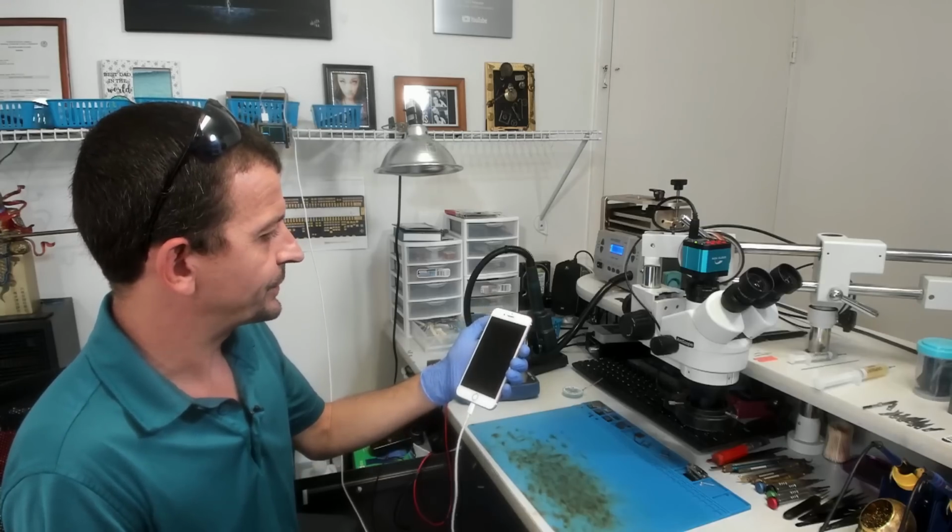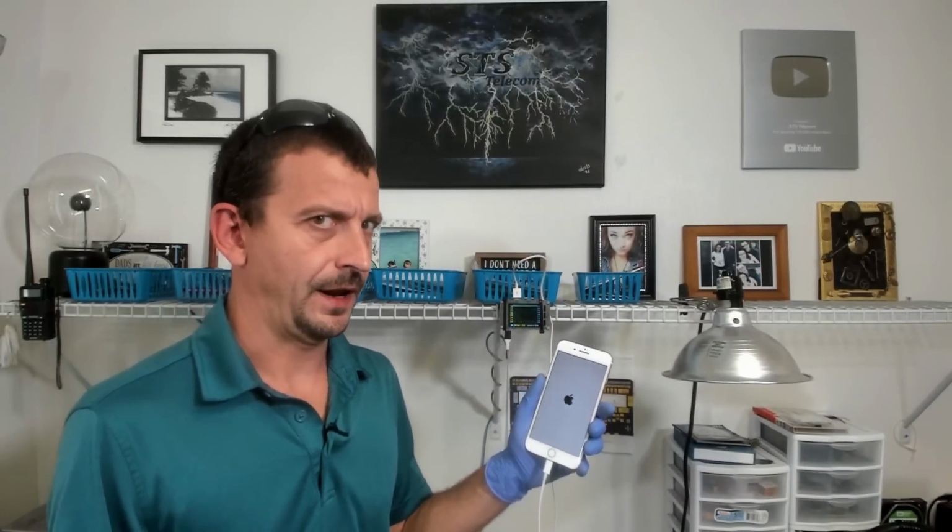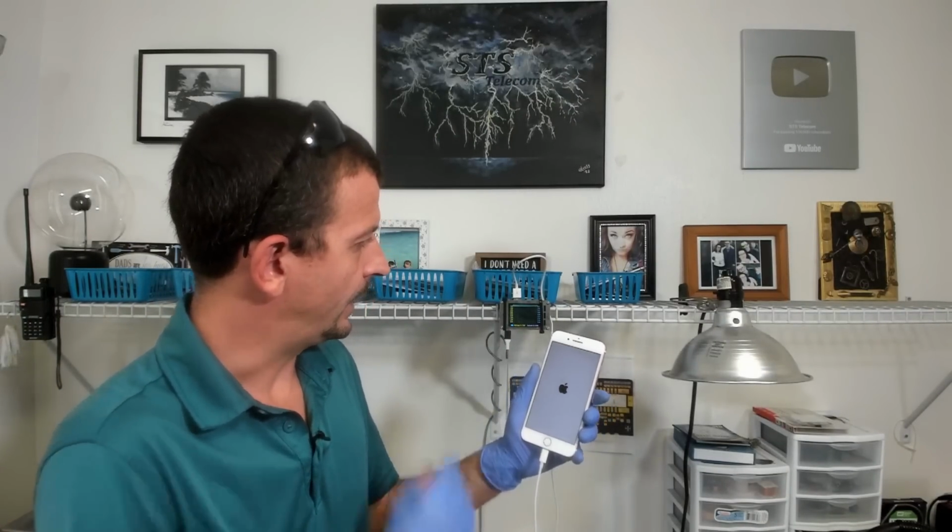I'm just going to let this charge for a little bit and see if it powers on. It will. We have Apple logo, and we're still drawing normal charging current. I'm going to let this thing boot up and make sure we have a lock screen and make sure the touch screen's working. I'm also going to check and make sure we have sound and do just a few basic checks. I don't have a passcode with this one, so I'm not going to be able to test it really thoroughly, but that's going to be just fine. Everything's going to be okay.